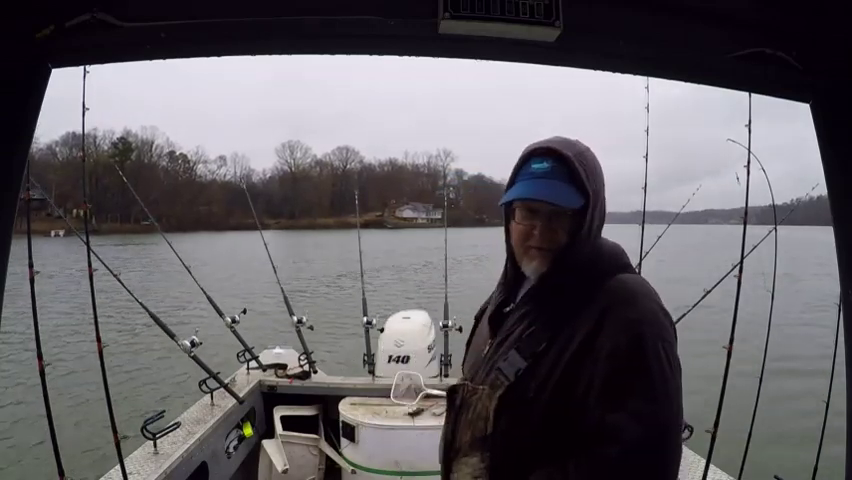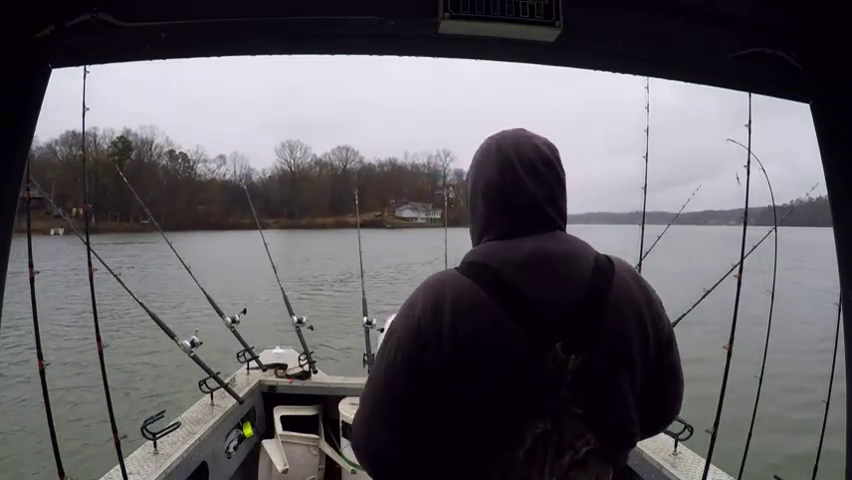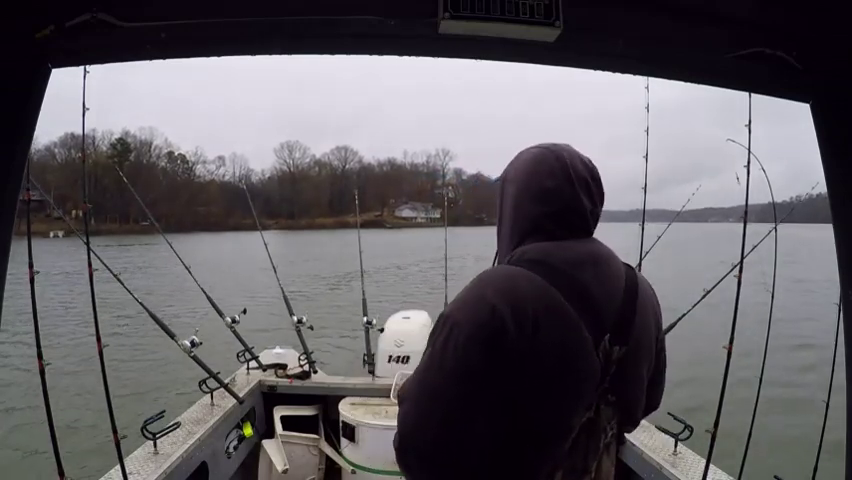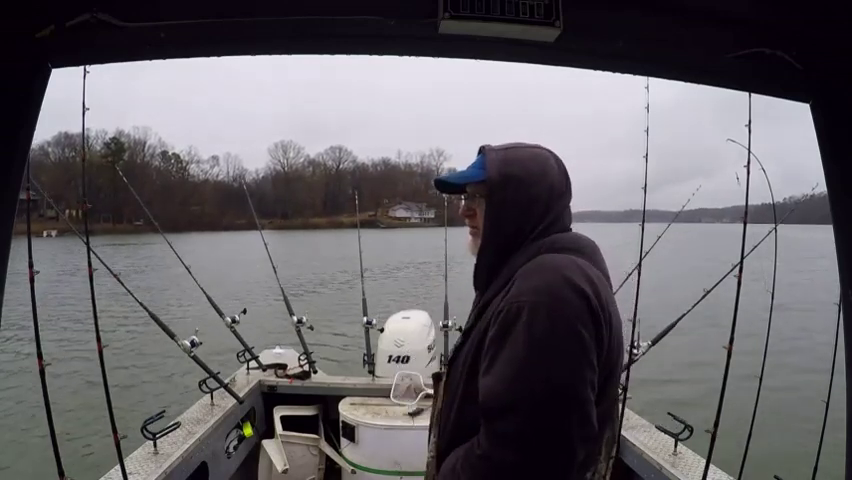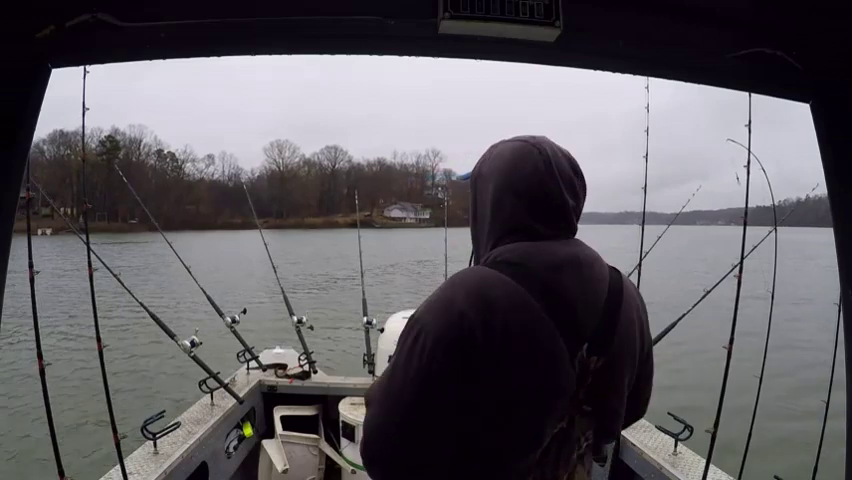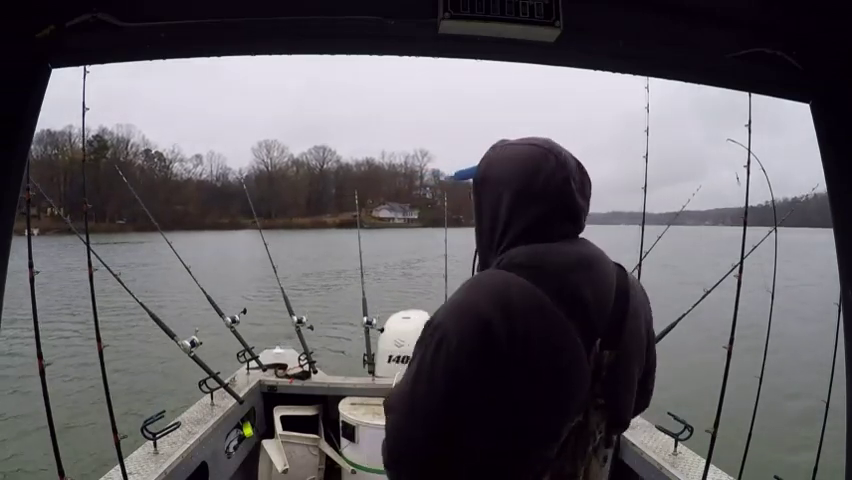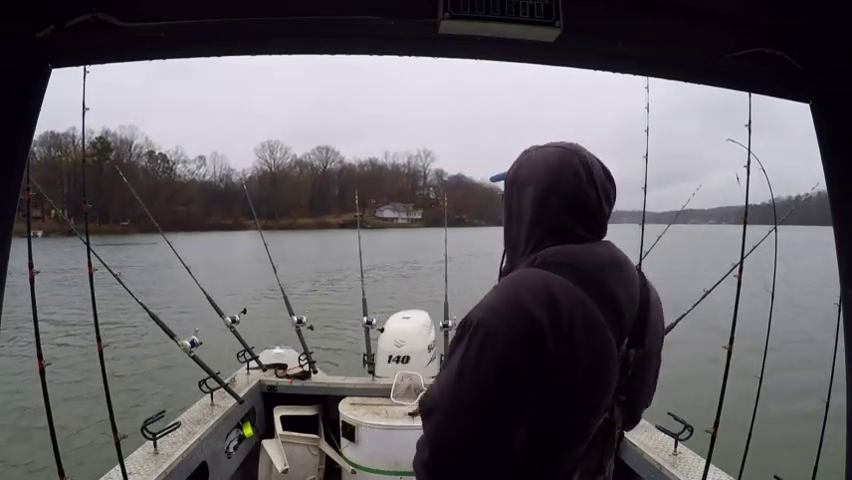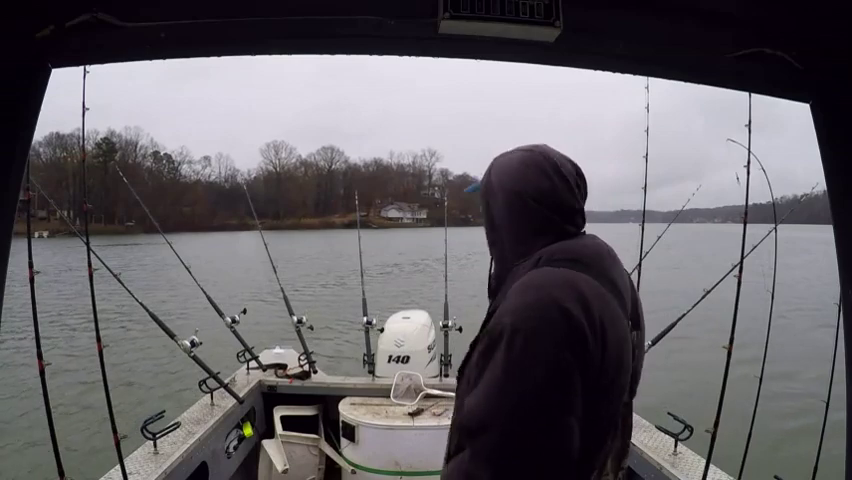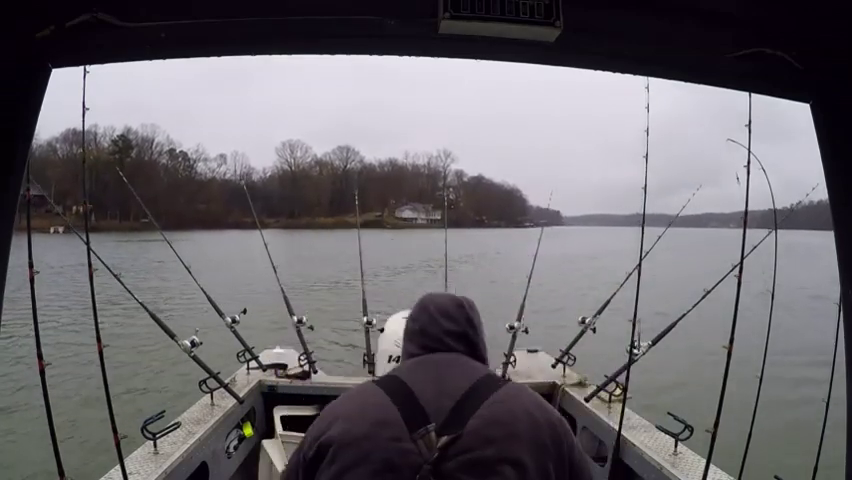Right now the temperature's around 40 degrees, it's raining, got a wind, got a little current. I ain't giving up. Don't take but one pull. That fish for a lifetime ain't but one pull away. You never know. Alright, we're going to sit down here and enjoy the heat for just a little bit longer and then we'll call it a day.